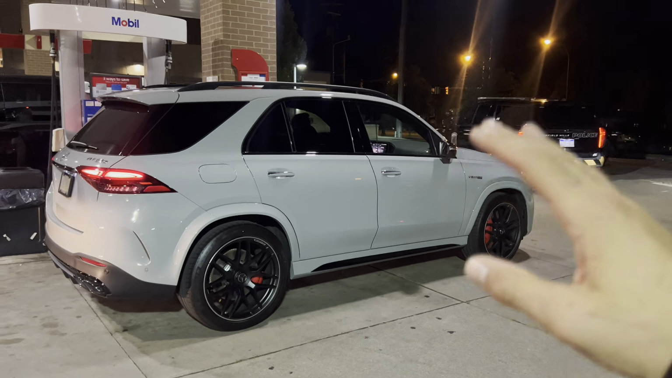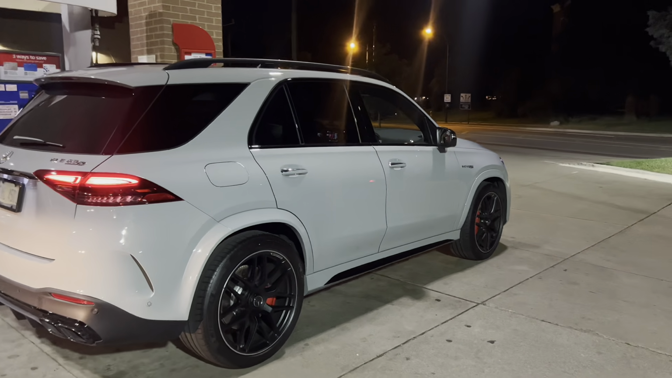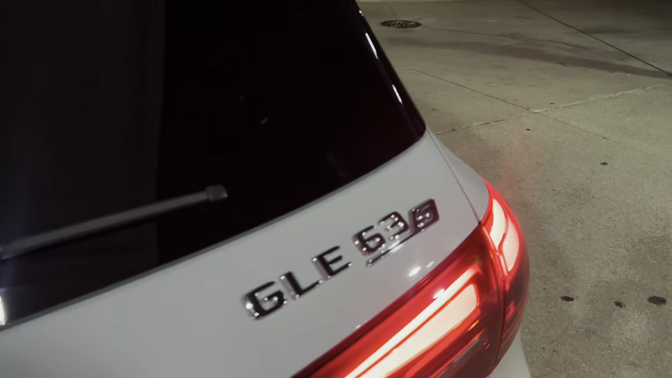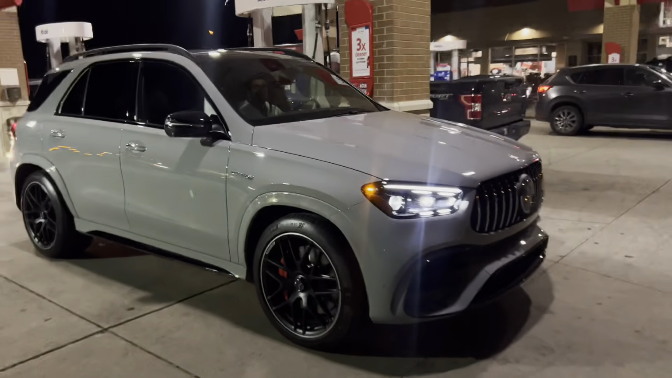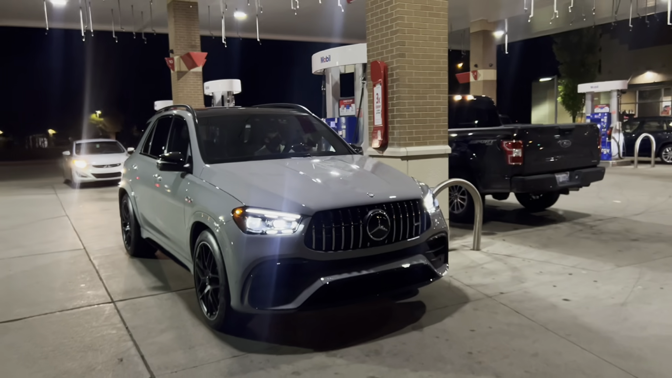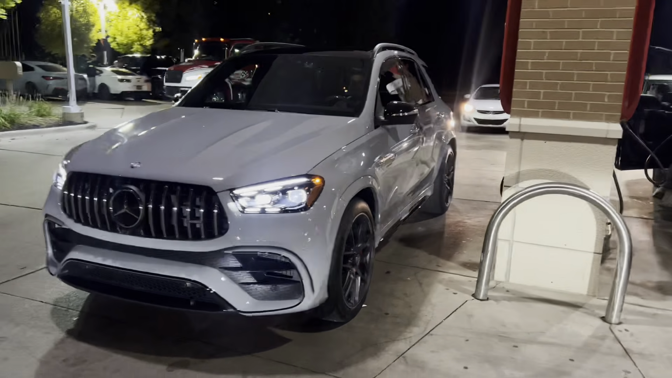All right, so this is the vehicle we just did a POV drive on. Got the GLE. I want to show a split, but we got the GLE right here. It's the S right here, big body. What do you guys think about this color? It's really nice and clean. That was a C8.